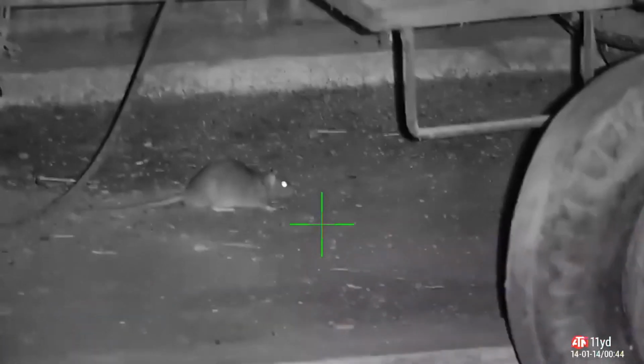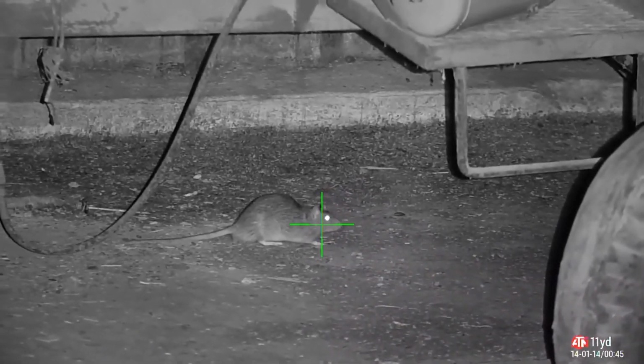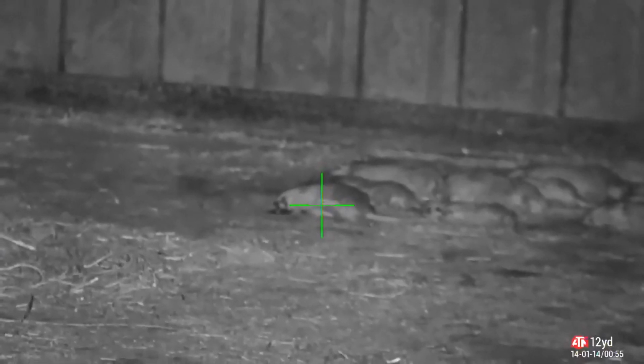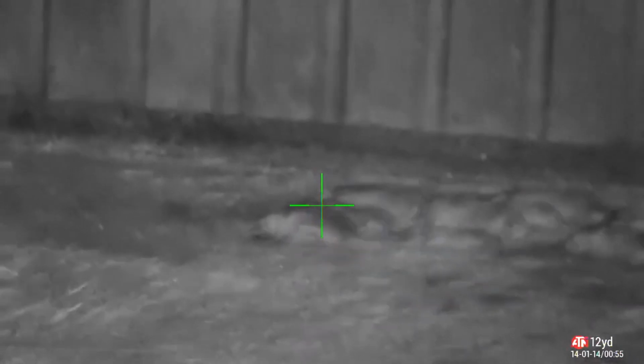I spot another one just under the machinery here. Now I take a shot on it and completely miss. I don't know what happened. I thought I was going to hit him in the head, but clearly not. So just double check the zero on one of the dead rats from earlier on. Spot on. So I think it was just a range miscalculation.